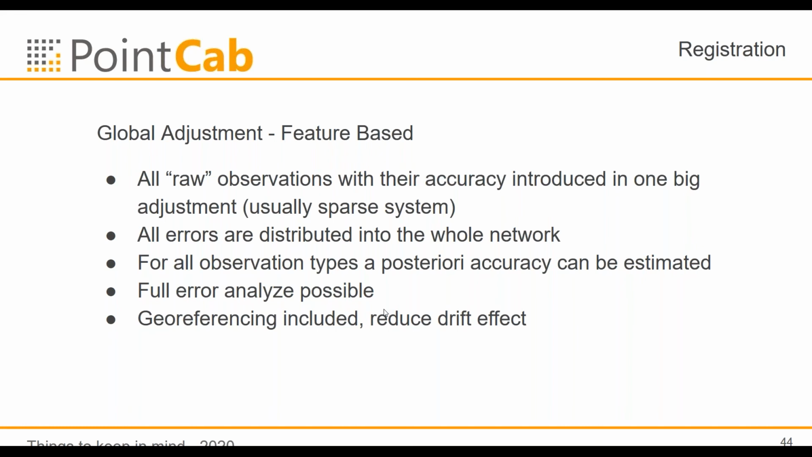And the last very good thing is we can introduce the georeference points, which reduce the drift. For instance, if you have a long corridor or a long facade and you start at the beginning and scan along the facade, then of course you have a drift. And this drift can only be compensated if you introduce these reference or georeferencing points.